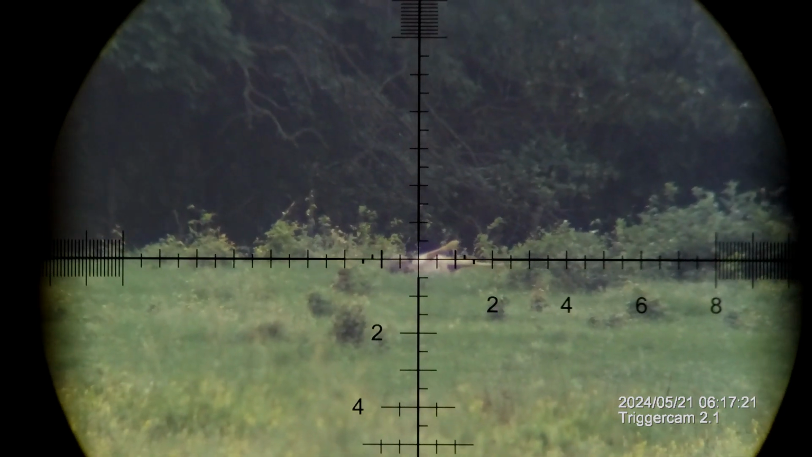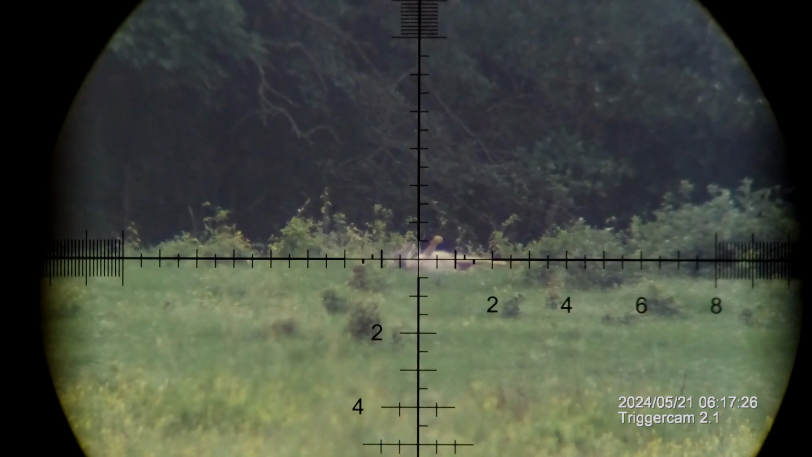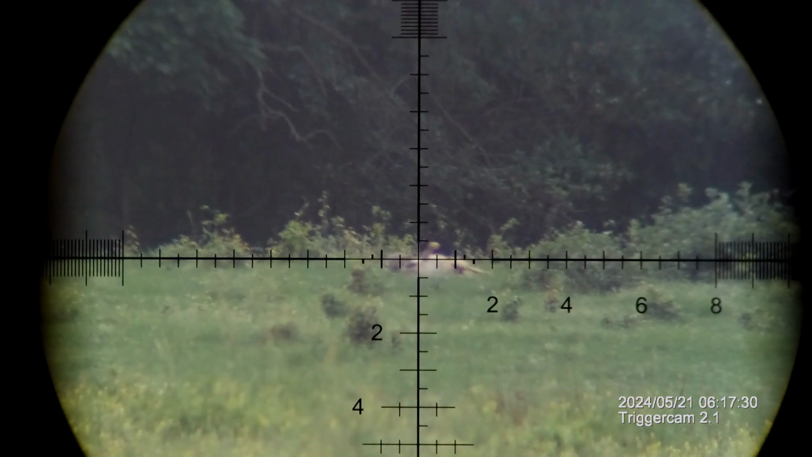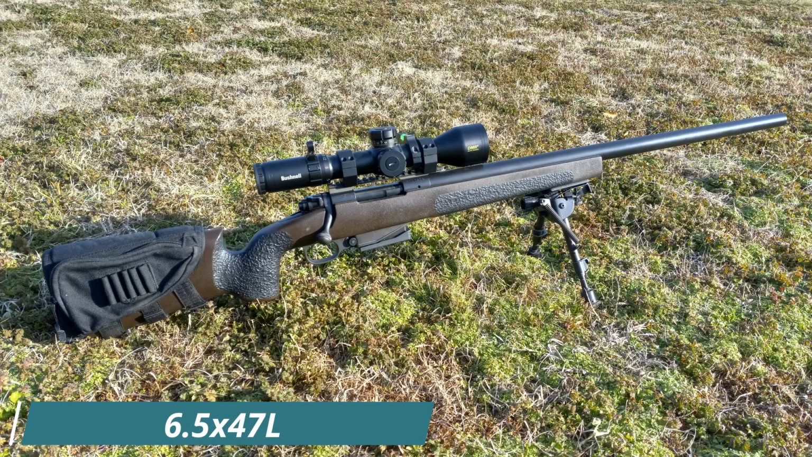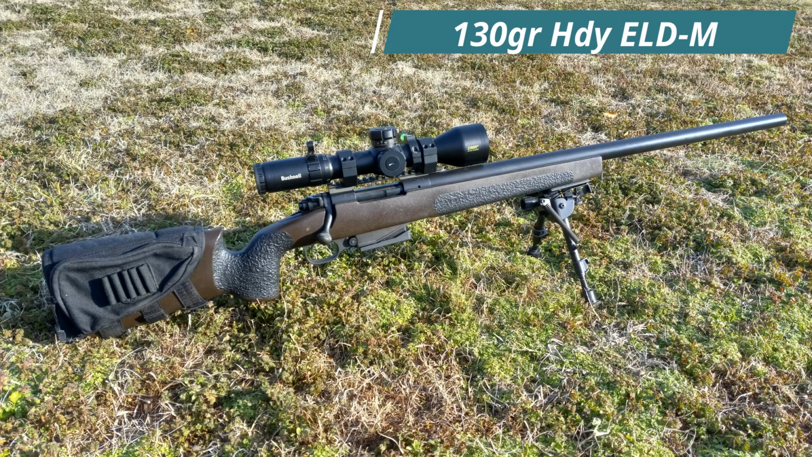Surprisingly, though, as he's not moving and he's kind of stretching out, this process took just a couple seconds longer than I thought it should. But the shot was true, and the bullet certainly did its job. So what was I using? Well, I've got my good old faithful 6.5x47, one of them, and it's just an absolute tack driver. And for bullets, I'm using the 130 grain Hornady ELD Match. And this so far has done a number on coyotes.